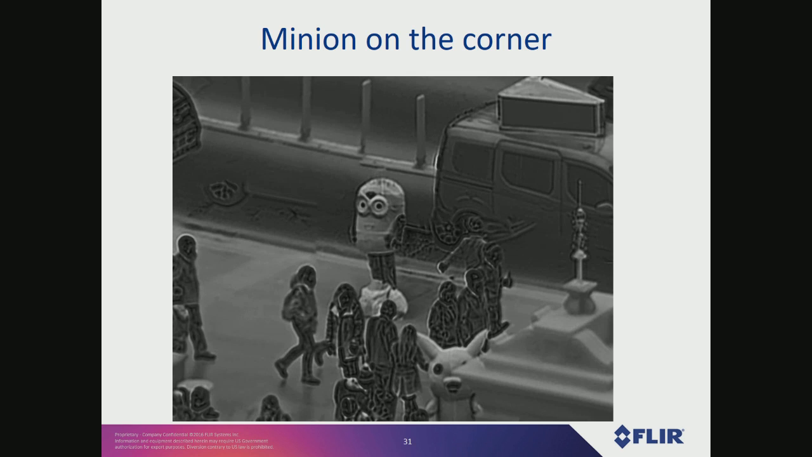There's a Minion down on a corner. You know, those Minions. I would not want this job, because I've heard that if you're in a costume like that, drunk guys will come up behind you and whack you on the back of the head and then run off, and there's nothing you can do about it.